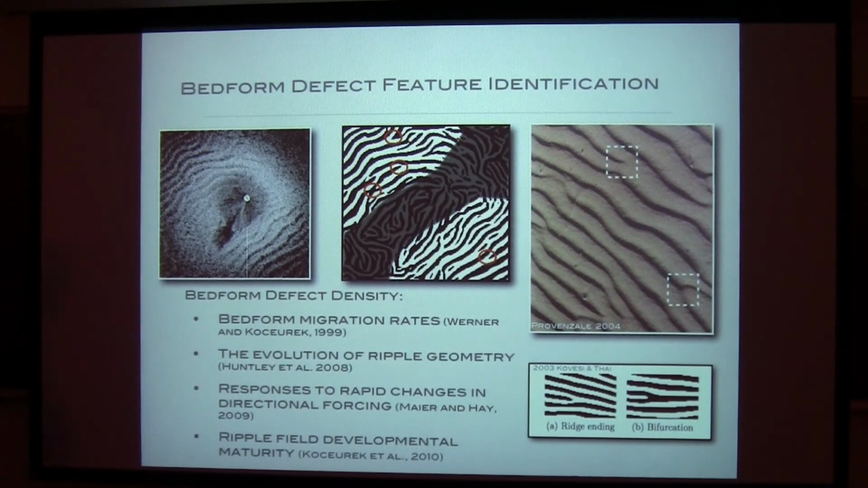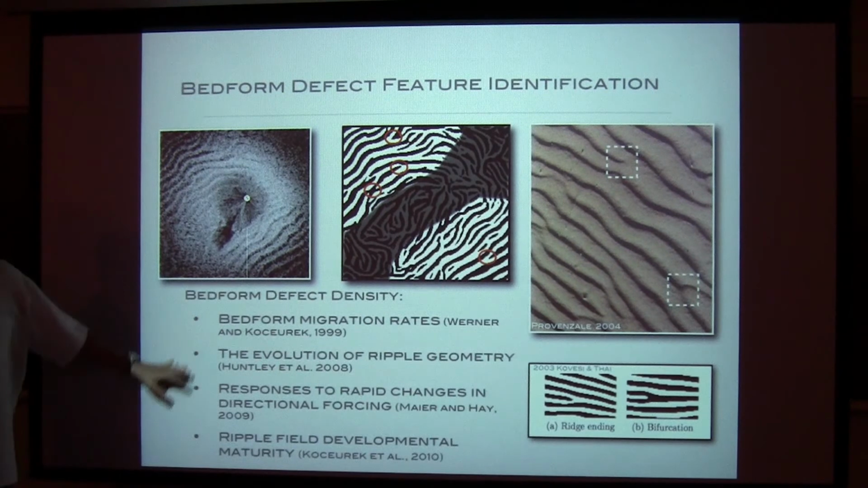One of the things is that fingerprint algorithms are designed to find unique identifying little areas, bifurcations, or ridge endings on your finger. I'm going to be staring at your finger sometime, and you'll see those little bifurcations and endings. Ripples have those same things, and these are one of the unique factors used to identify people's fingerprints. Folks interested in bed forms have for a number of years theorized about those in ripples. We call them defects, ripple defects.